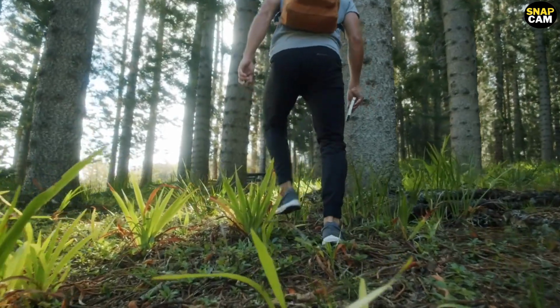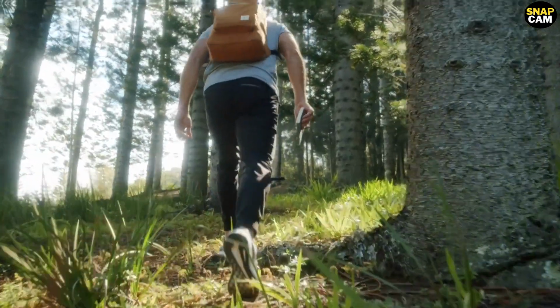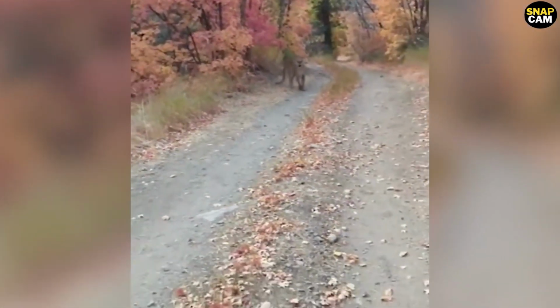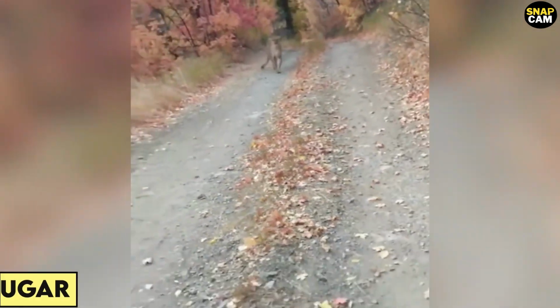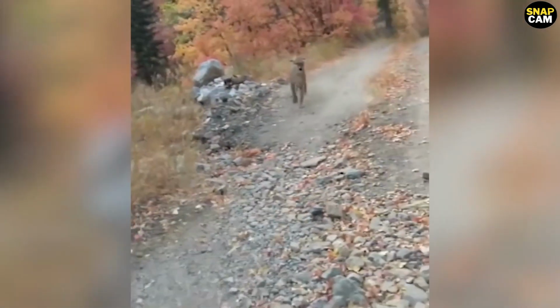A Utah hiker was hiking down in the early morning when he found a cougar stalking him from far behind. He tried to remain calm and slowly move away. The cougar was determined to follow the hiker. He tried to shoo away the cougar by shouting at it and trying to appear big before him.